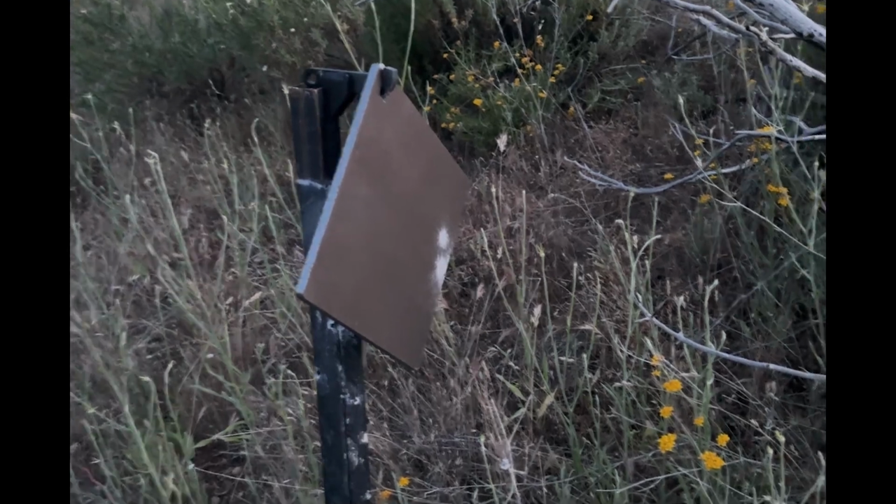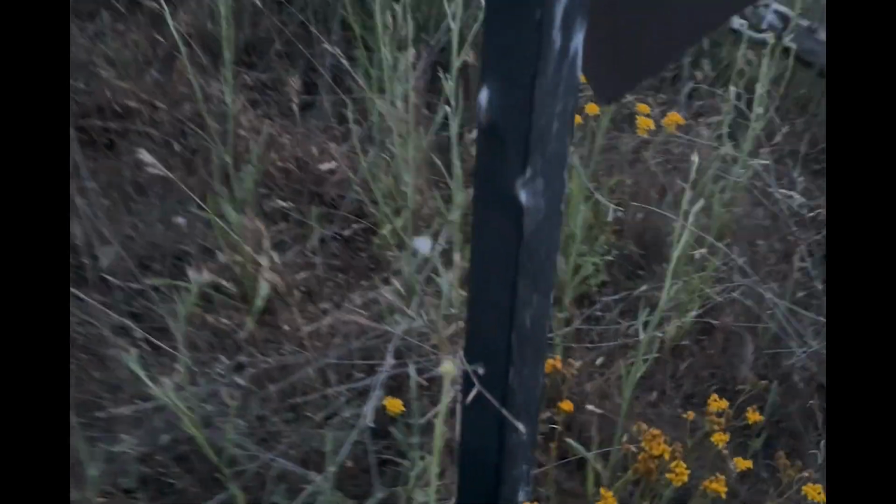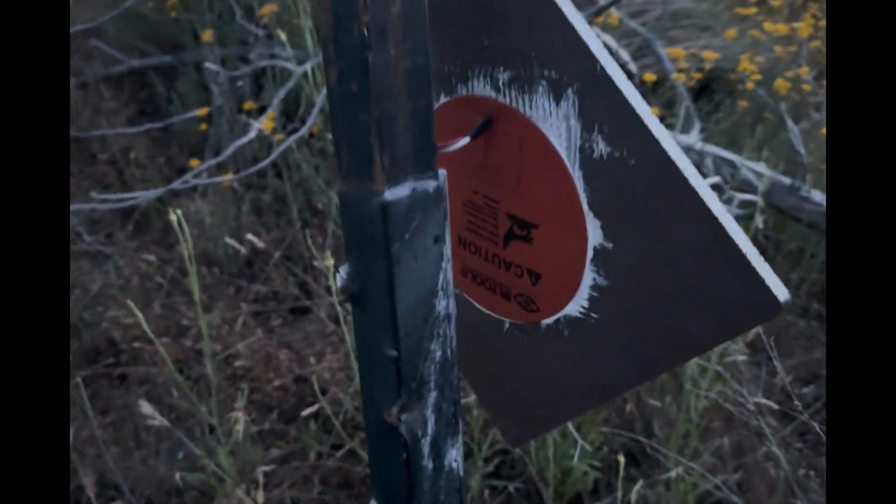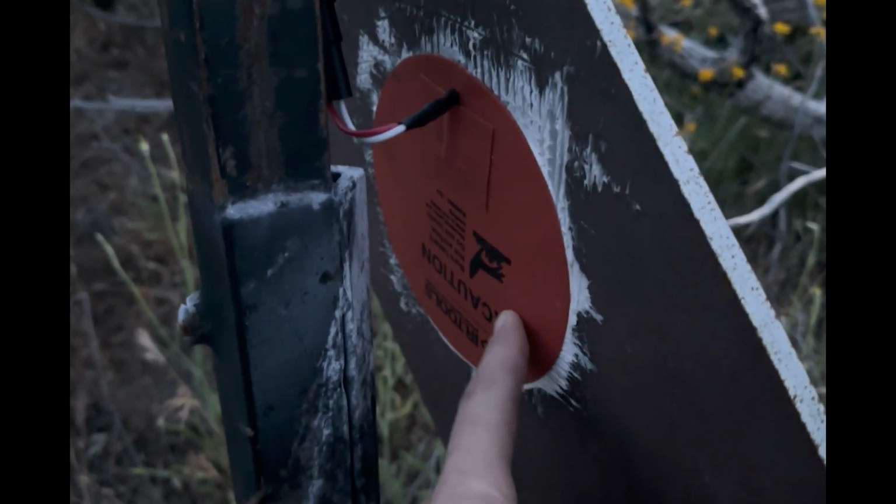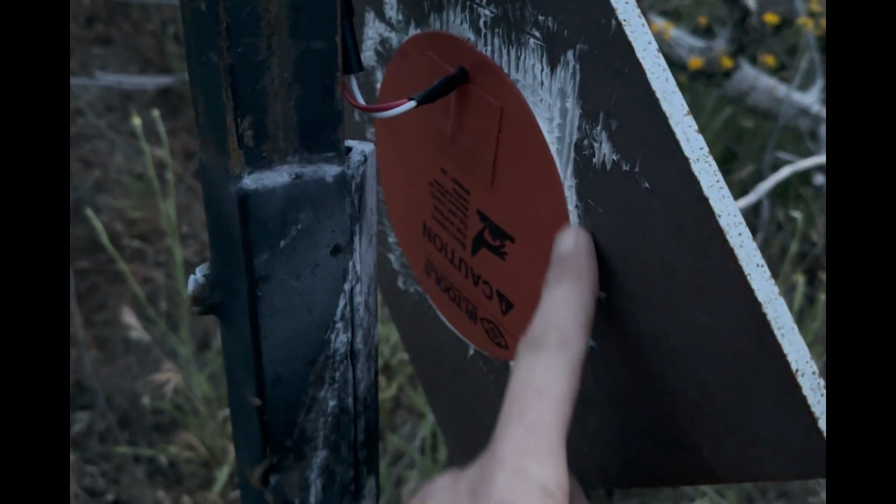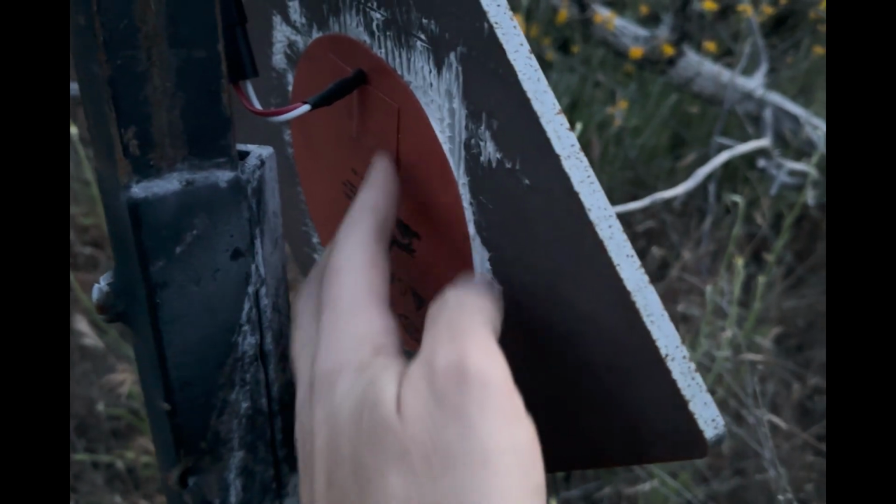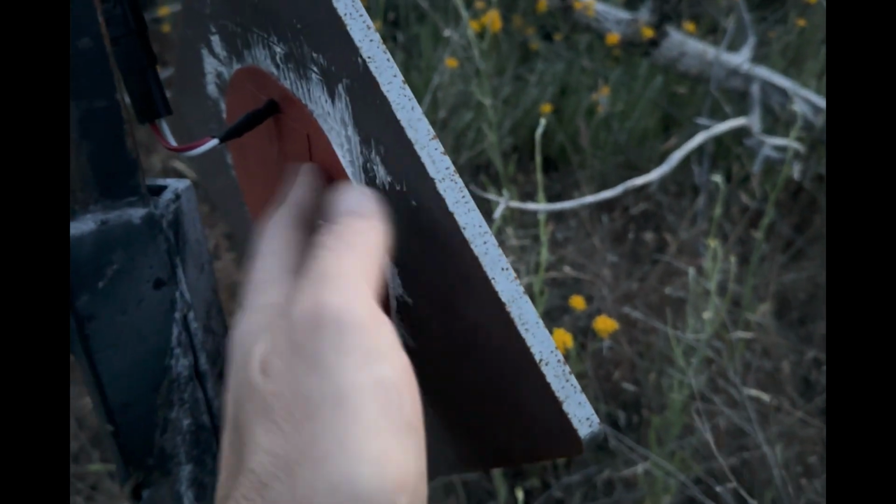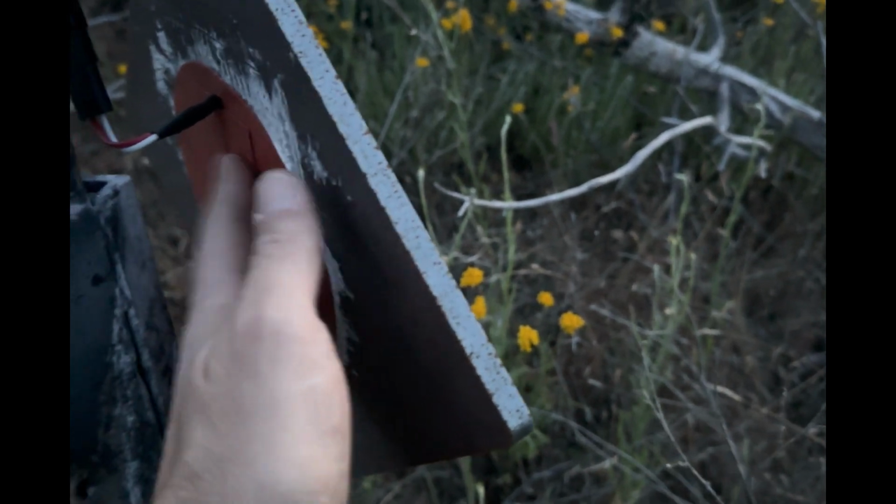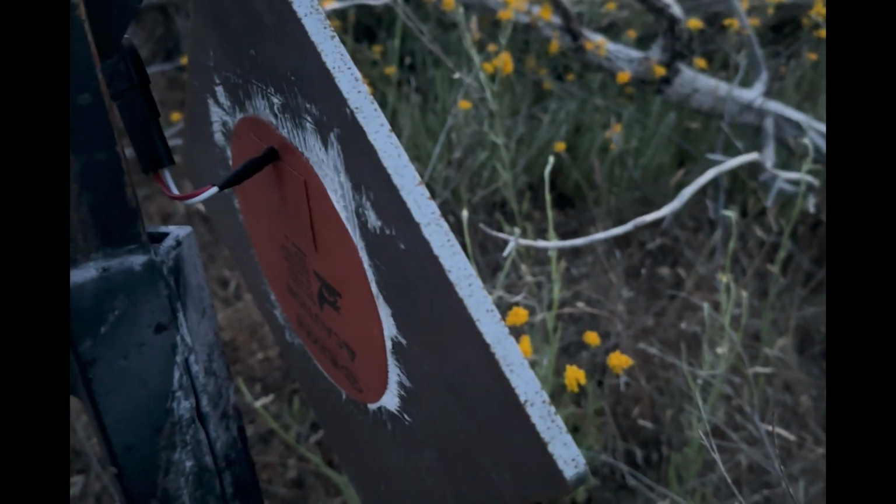So here's a steel target that I've set up with a heater. And you can see here on the back is this electric heating element from IR Tools. I apply it basically with this silicone paste that helps attach it. You've got to roughen up the surface a bit so it stays on. If the surface is too smooth, it might come off.